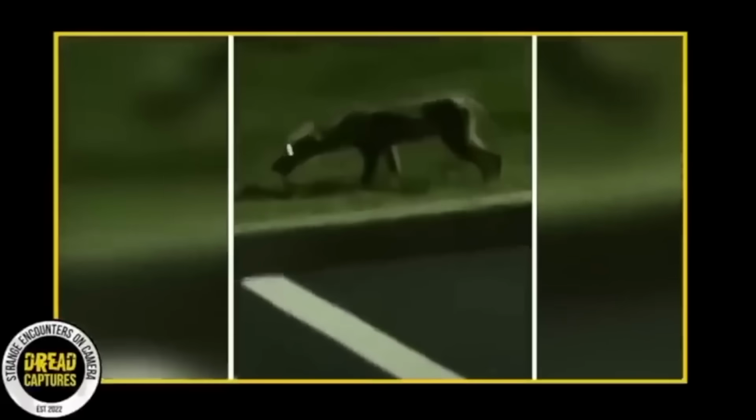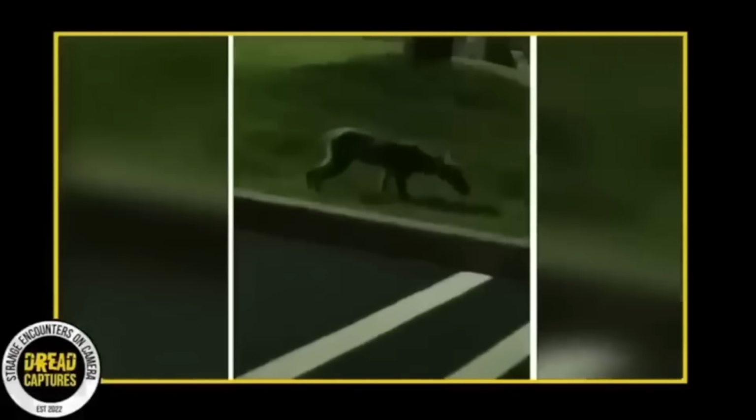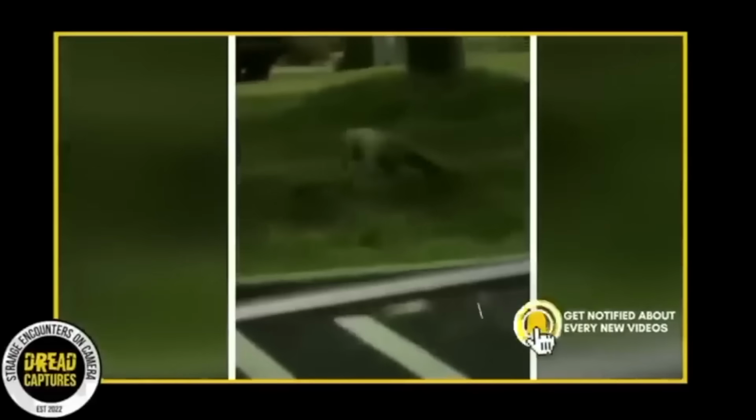However, many supposed chupacabra sightings often turn out to be misidentified wildlife, particularly canids afflicted with mange, a skin condition that results in hair loss and the thickening of skin. Whether the figure captured on our trail camera is a chupacabra or not, it certainly adds to the mystique and enduring appeal of these unexplained phenomena. Let me know what you guys think this could be.